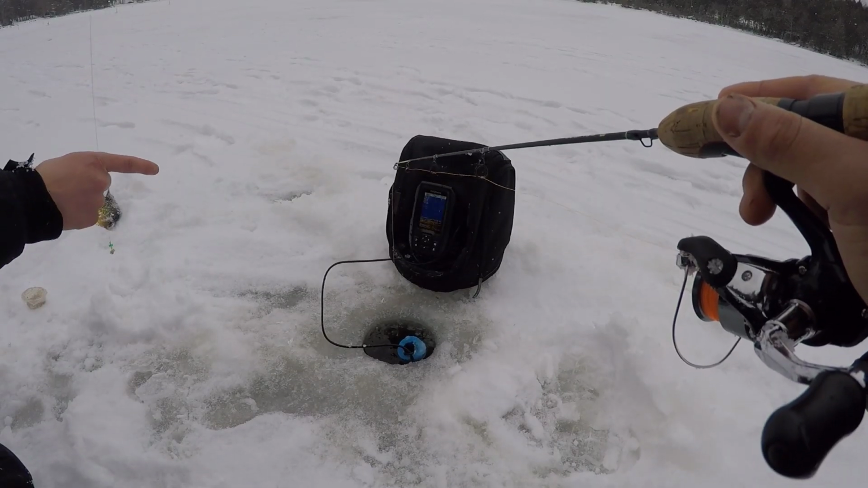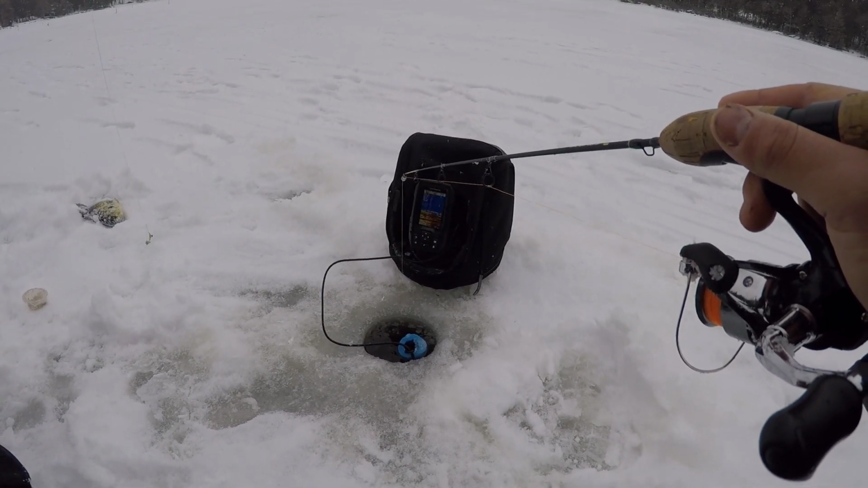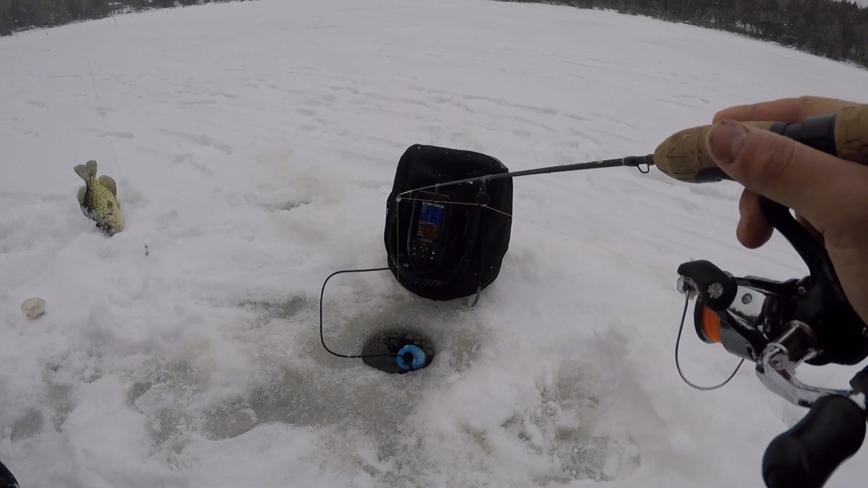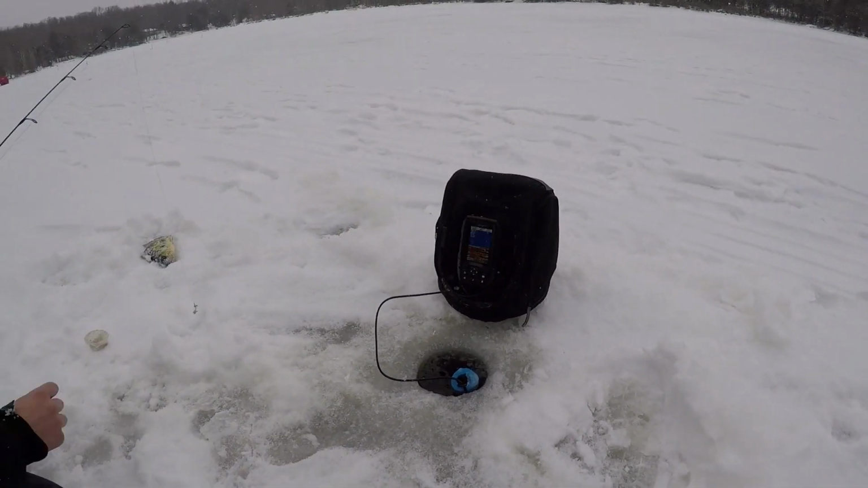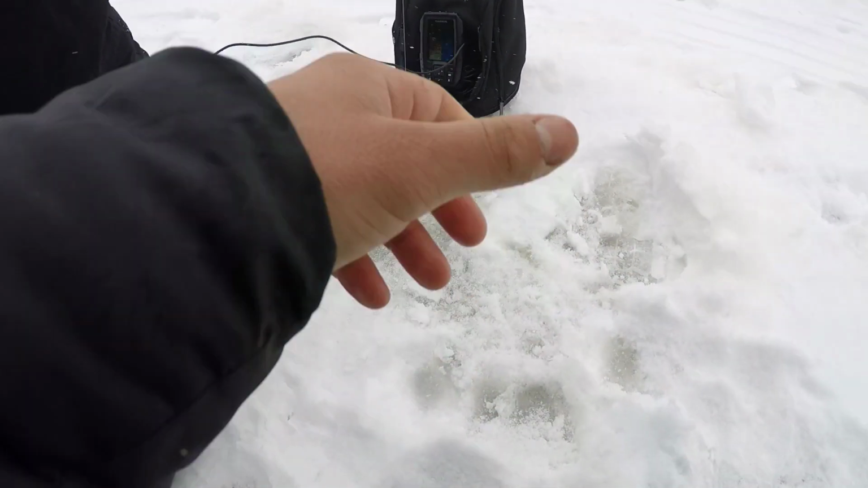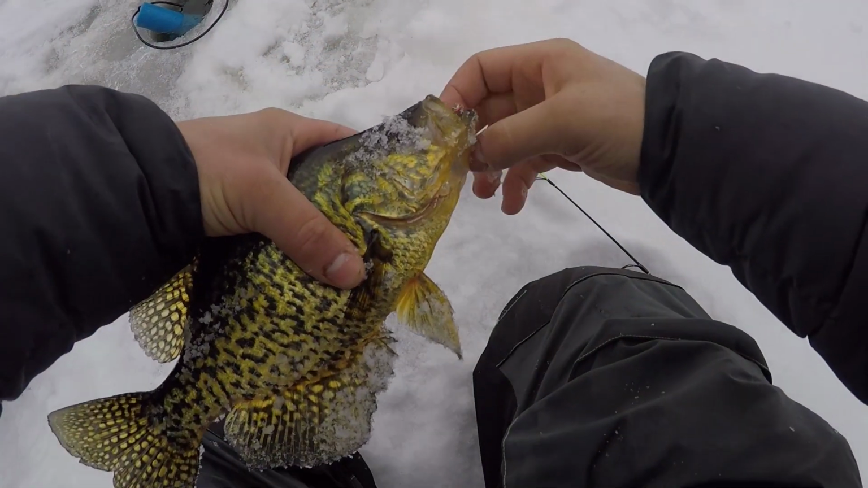Look at all of the fish there, bro. You can't tell where the bottom is because there's so many fish. That's nuts. Freaking snowing. Winter wonderland out here. Oh, they're liking this. Man, that feels good. Oh yeah, that's a nice one. That's a nice one. Yeah. Look at the green towards the back of the tail. I know. So cool.